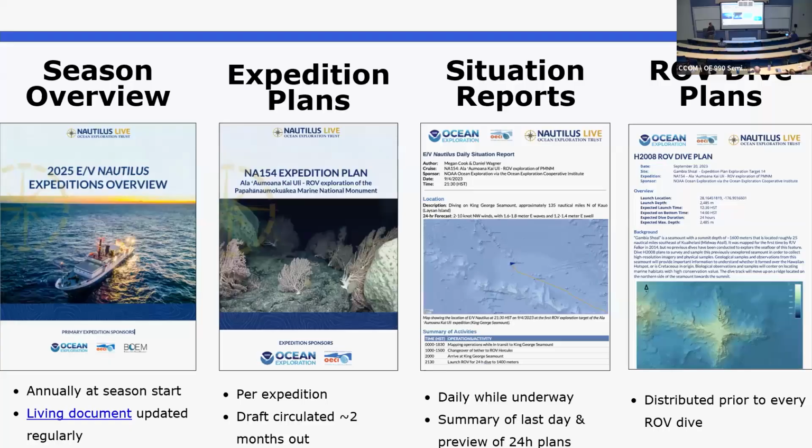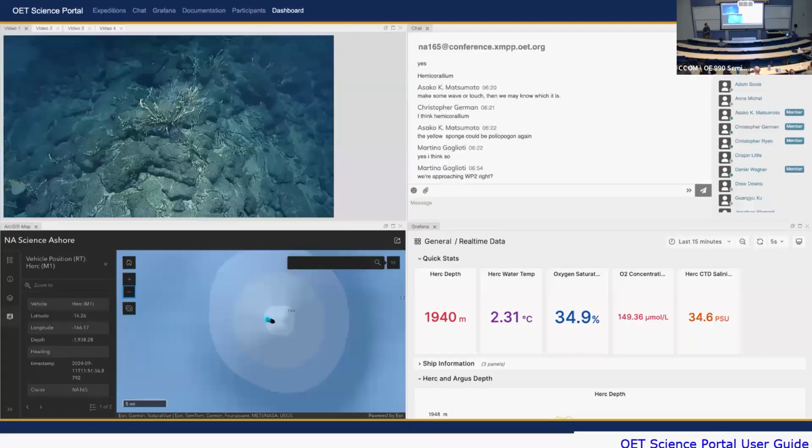And then you get the ROV dive plan. So this is very specific. It's like, we're diving at this time, the vehicles are gonna be on the bottom on this hour, and you'll get a map with the dive track planned out, things like that. So if you really wanna get engaged at that level.